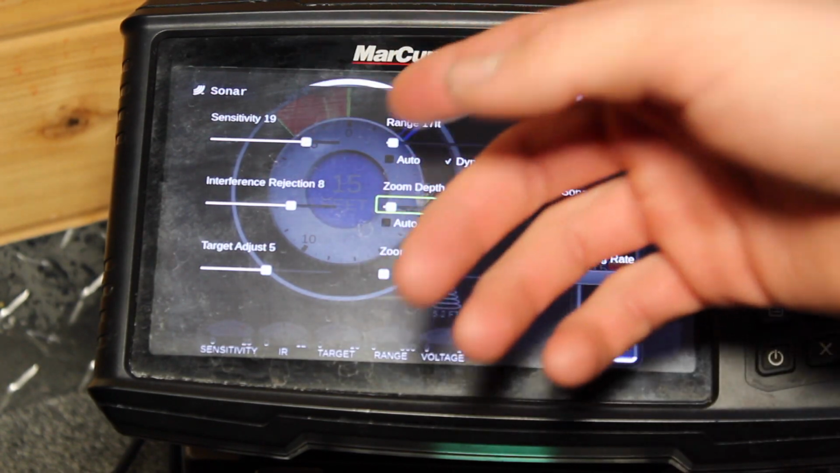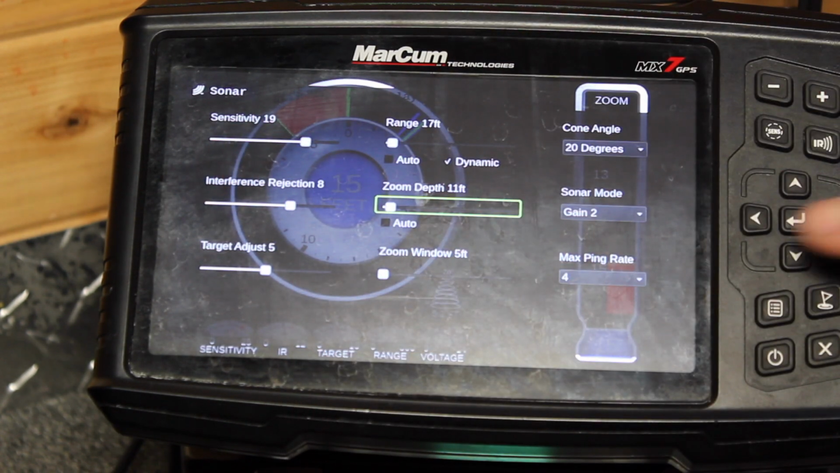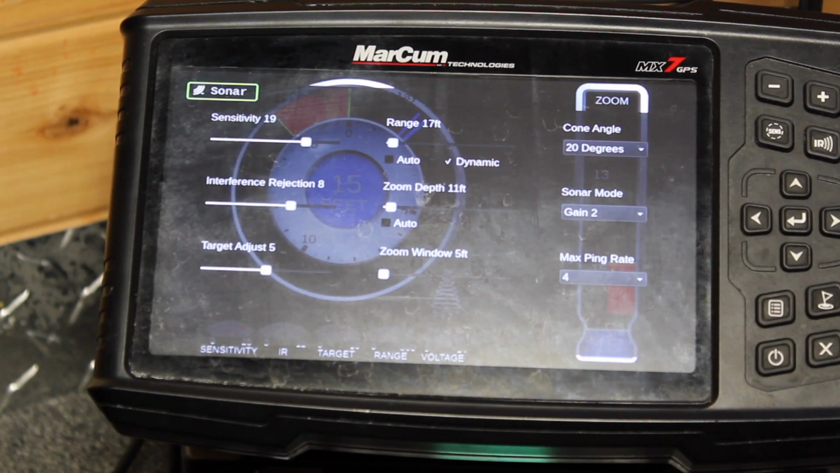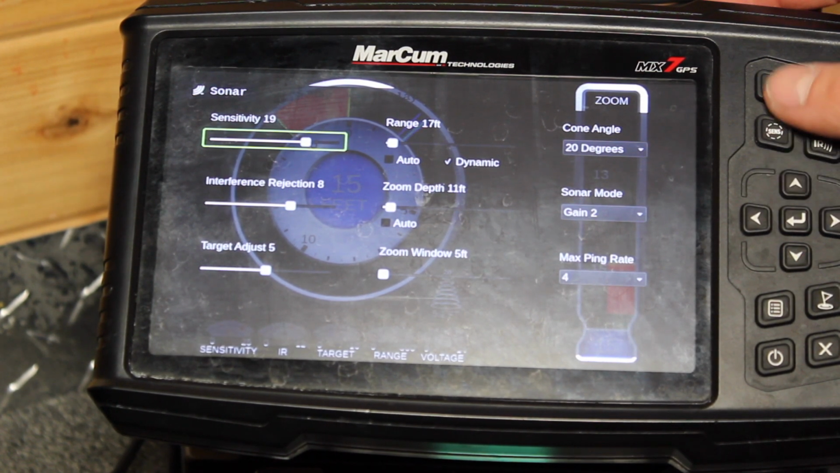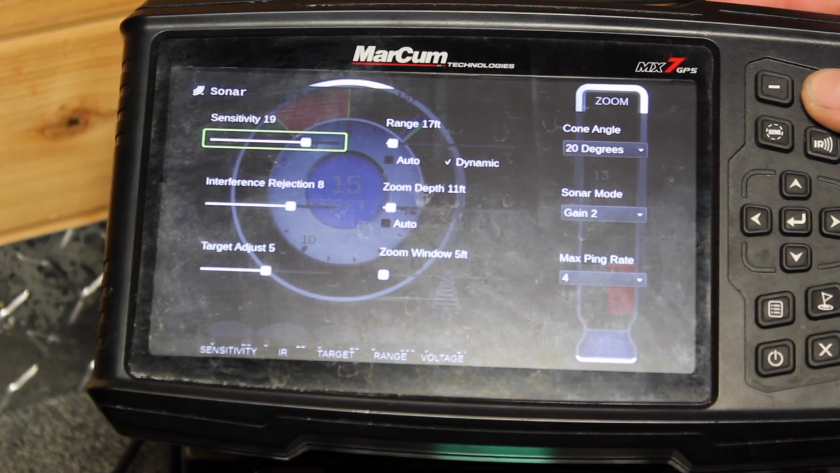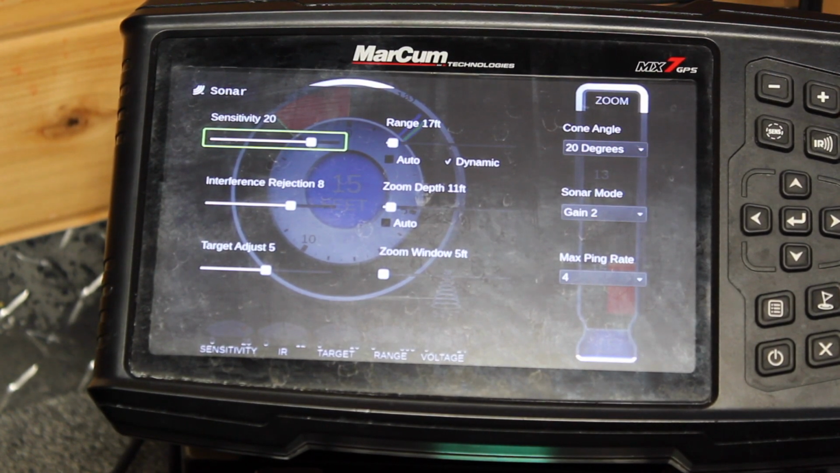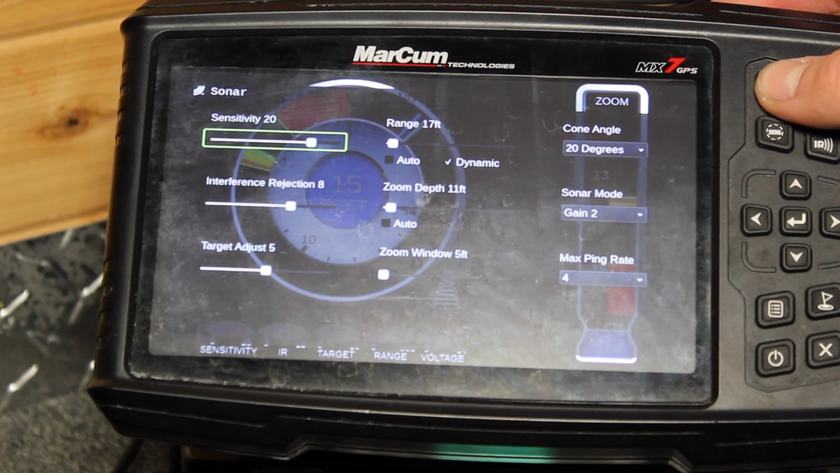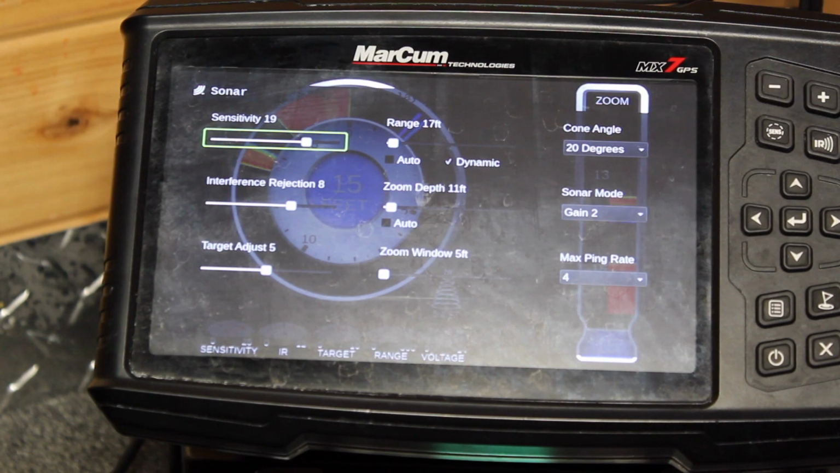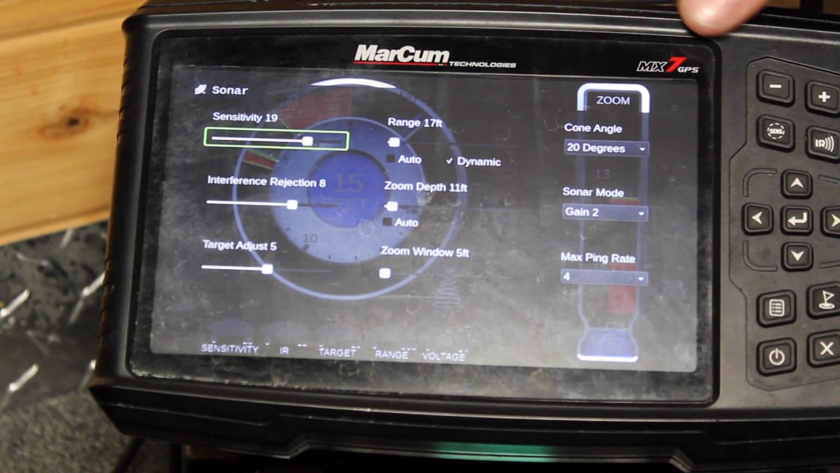All right, so the first setting we're going to jump into right here is the sensitivity one. Now, I'm running this at multiple different ranges depending on what I'm fishing. Typically when I'm crappie fishing, I'm going to set it right around that 17 to 20. I like to keep it right in there. Anything more, you get a lot of extra clutter in the water, versus if you're setting between that 17 to 20, I typically sit right at 19 for a smaller tungsten jig.